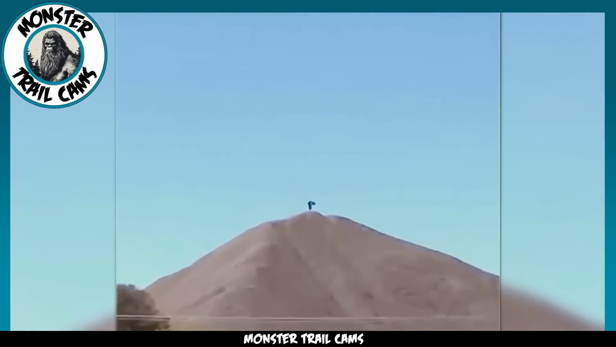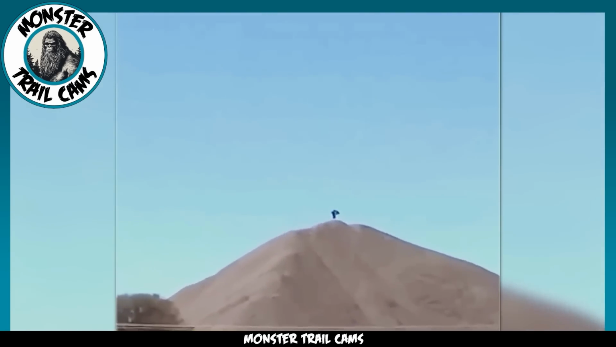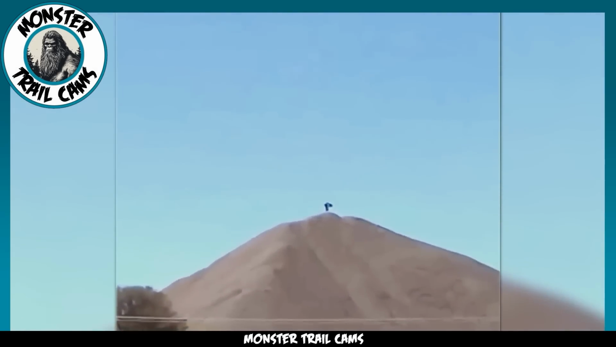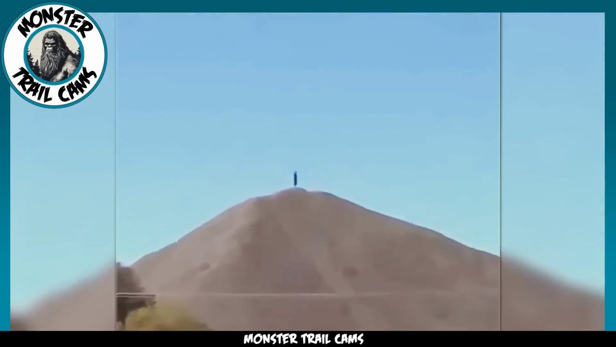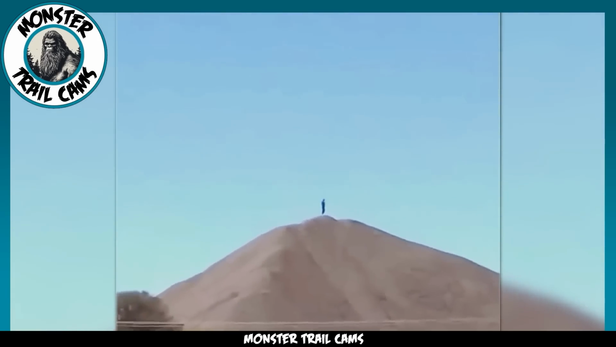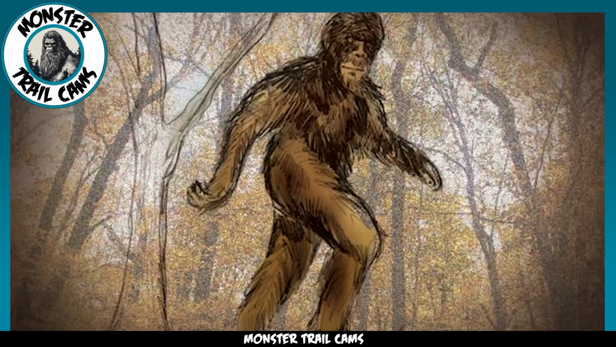Next up, we have a video clip of a person standing on a hill. The problem with this image? If we take into account the size of the hill and the size of the person standing atop it, we are most certainly looking at a giant straight out of traditional European folklore. If you are thinking this might be a Bigfoot, it is certainly a possibility.